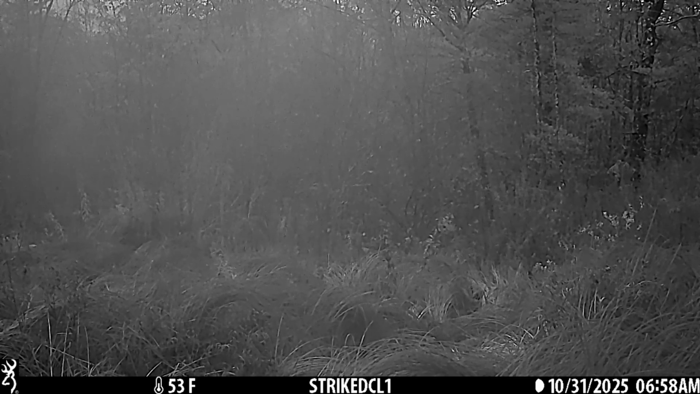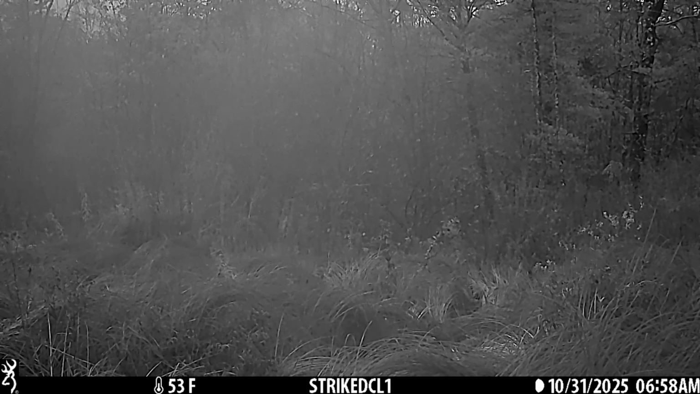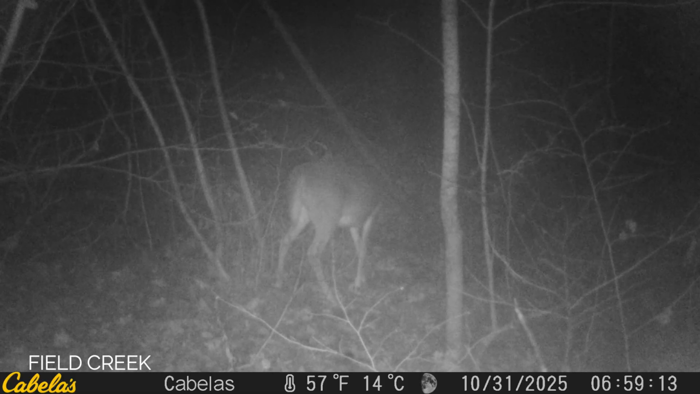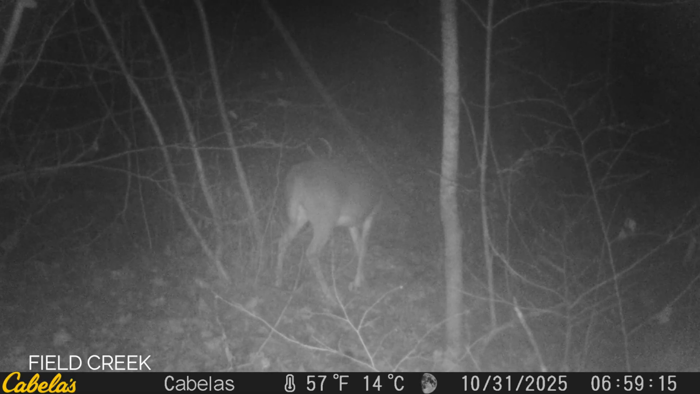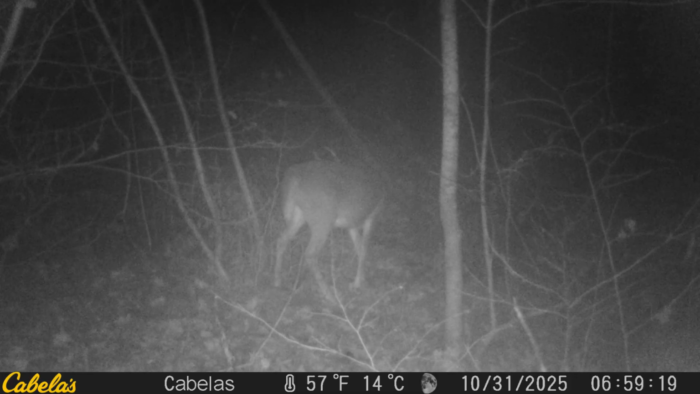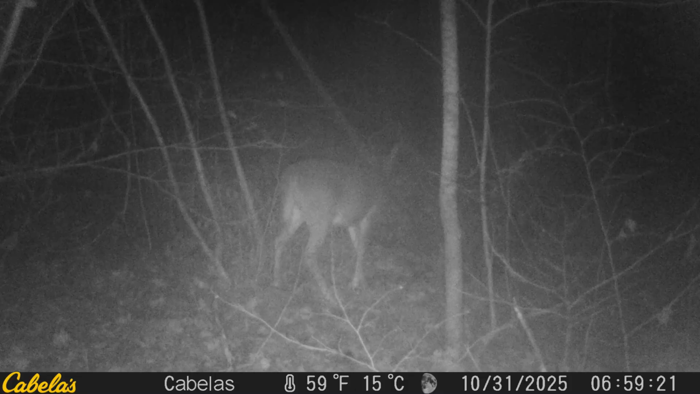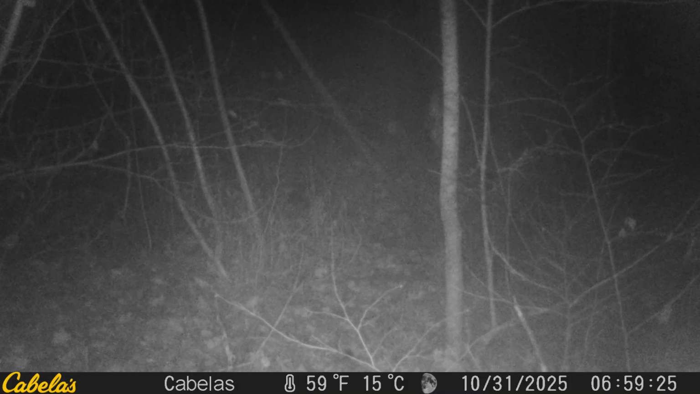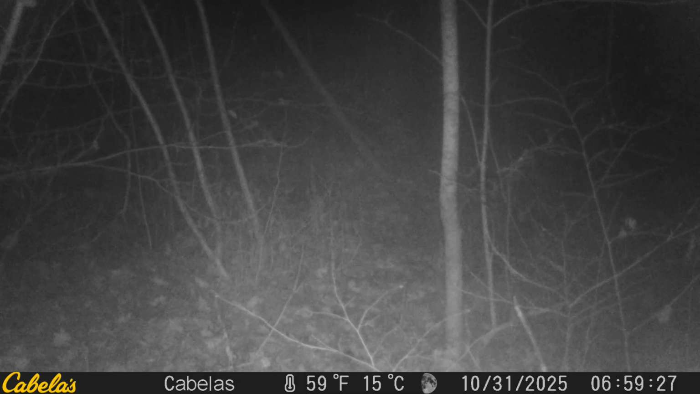Now, this next clip is going to be of a place we call the creek. It is literally about 100 yards to the north of the site that we just saw. And this is also at 7 o'clock in the morning. I'm going to guess he's a spike horn, but he may be a four-pointer or a three-pointer. And he bounces across the creek. I love that. It's so cute.